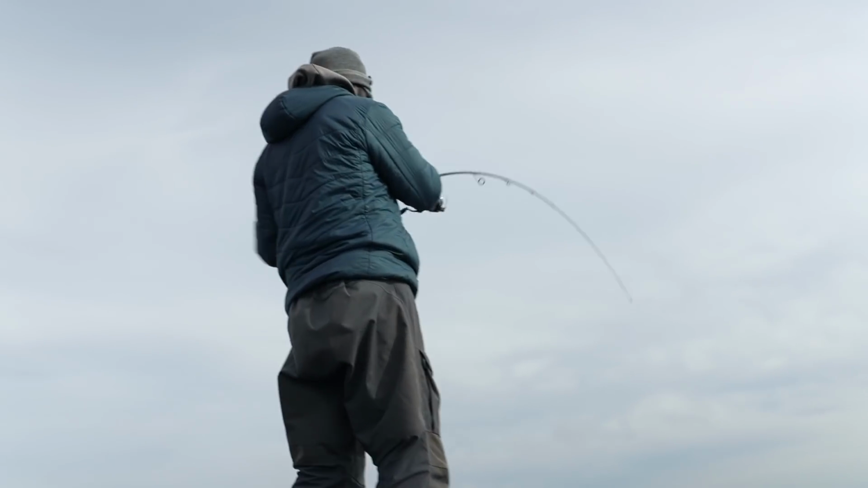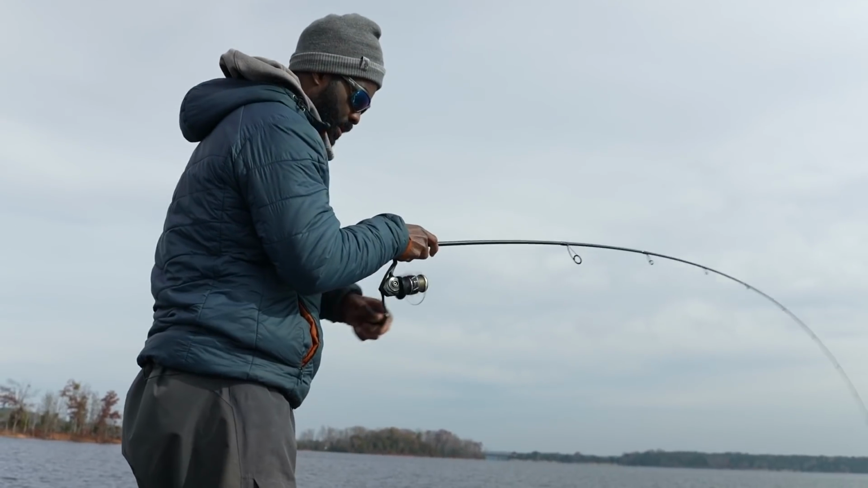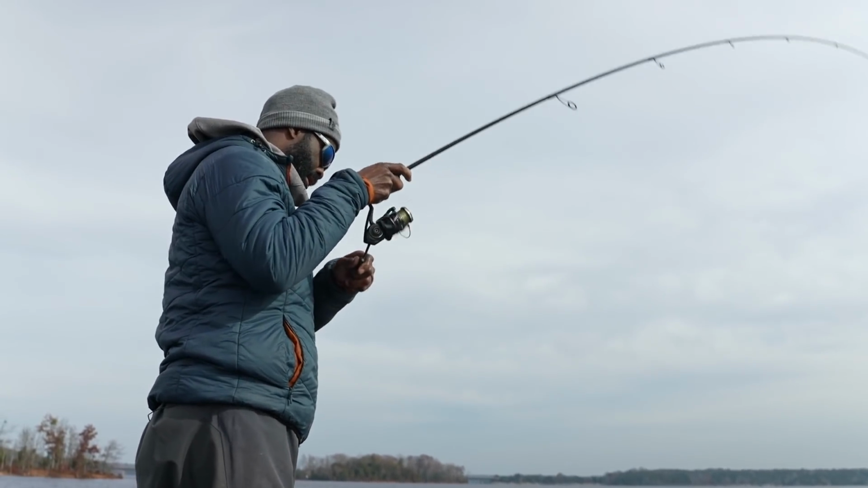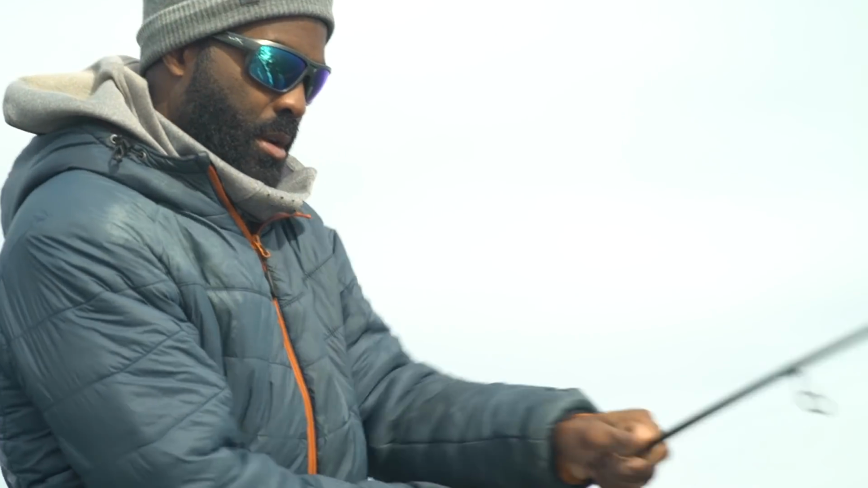There's one. There he is. This feels like a little smaller one. Hit the anchor mode here, keep us. I found a big wad of bait when I was idling. Like a huge wad of bait, like 15 foot worth of bait. That's a smaller one there.